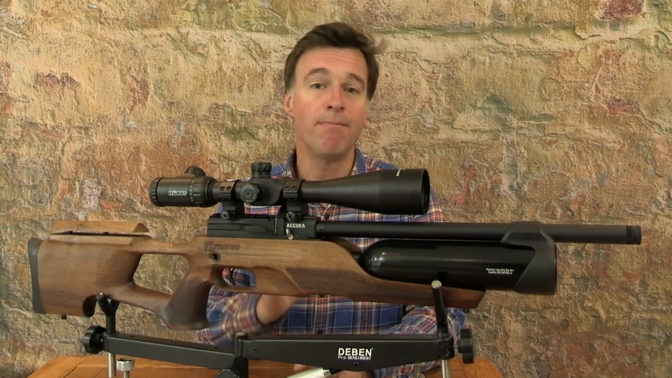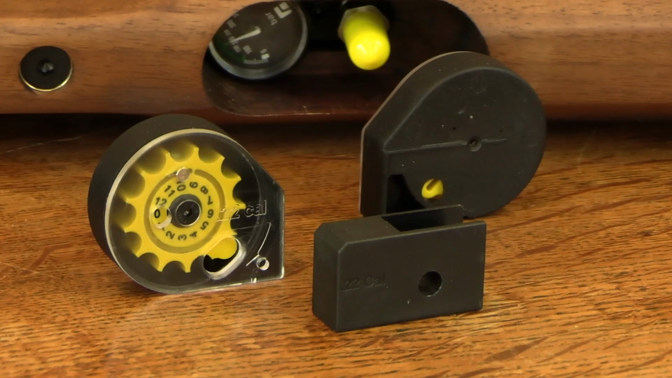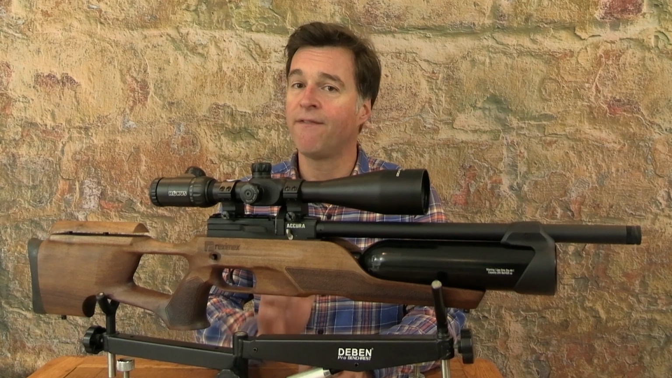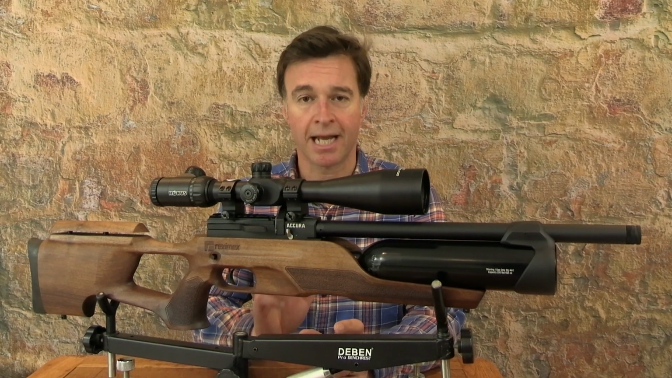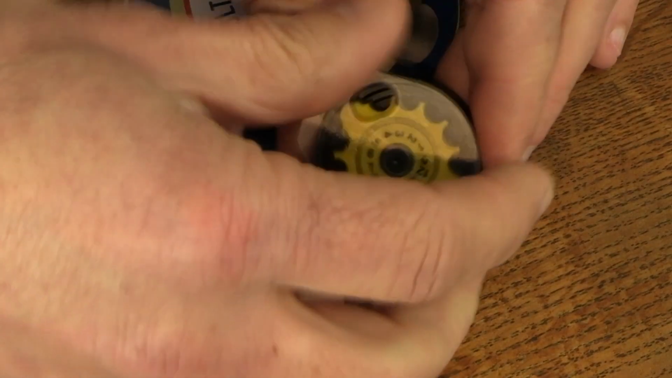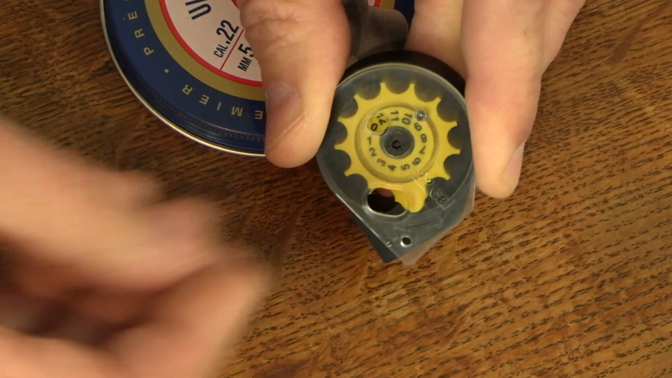The Accura is a multi-shot PCP, and it comes supplied with 2 magazines and a single shot tray. Now, magazine capacity is 12 shots in .22 caliber and 14 in .177. You load the magazine with the clear plate facing towards you. Then you rotate the plate clockwise until it stops with the hole aligned at the first bay.